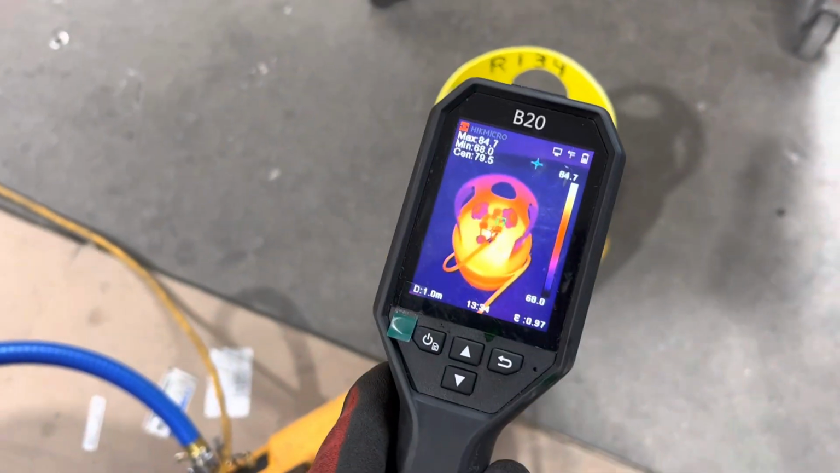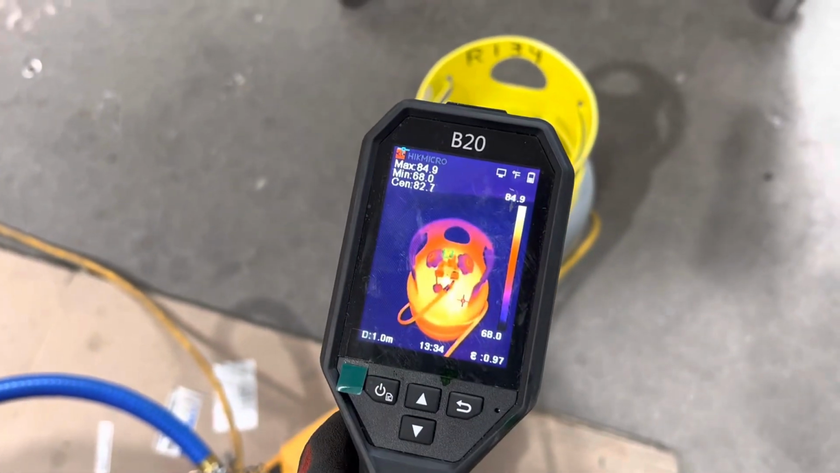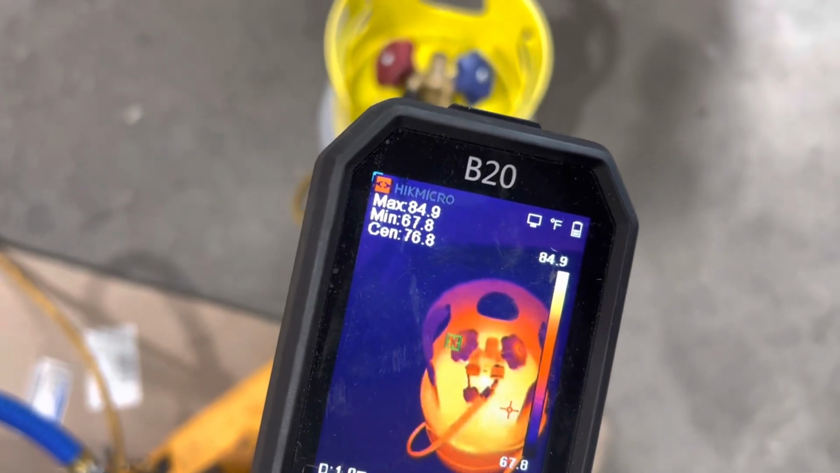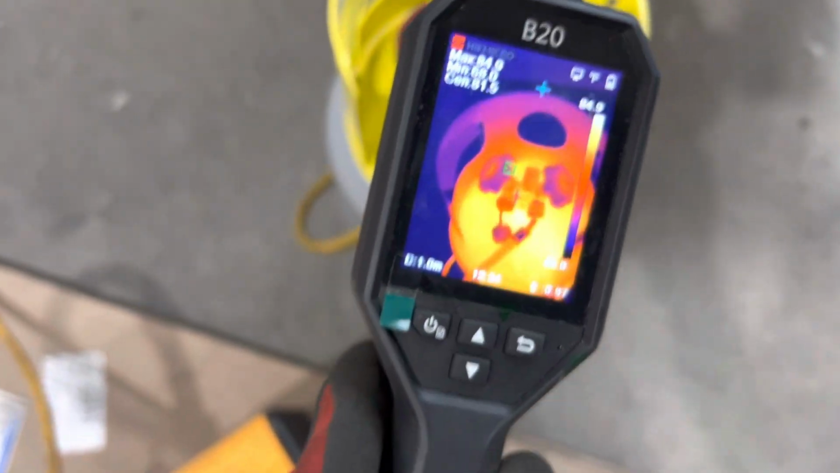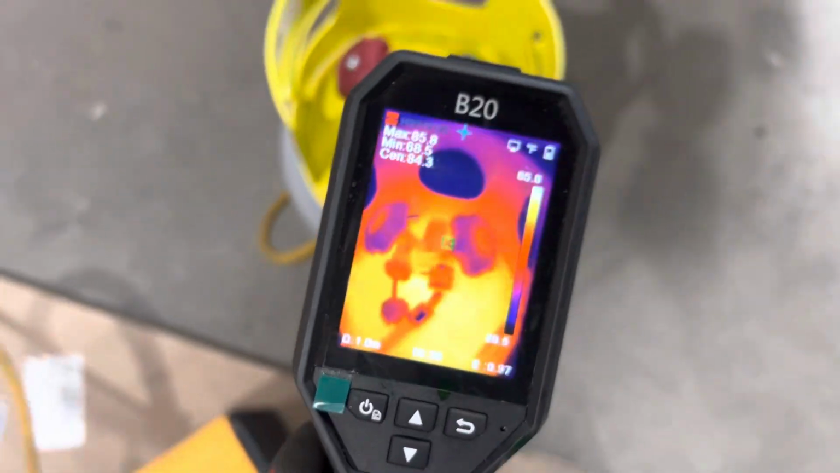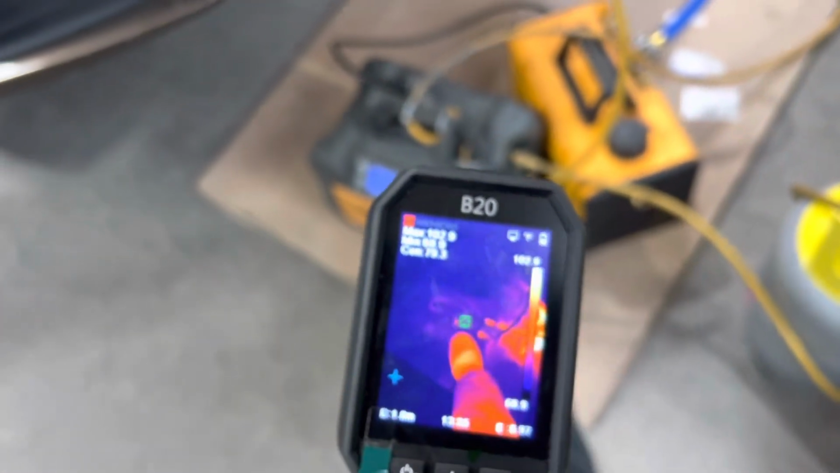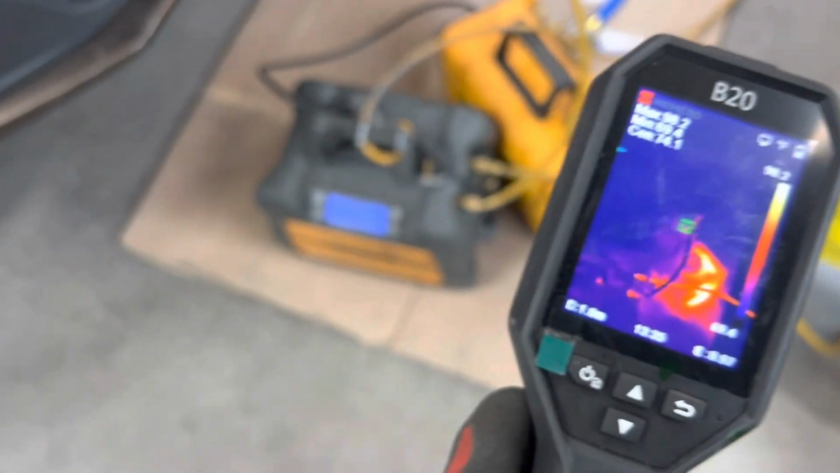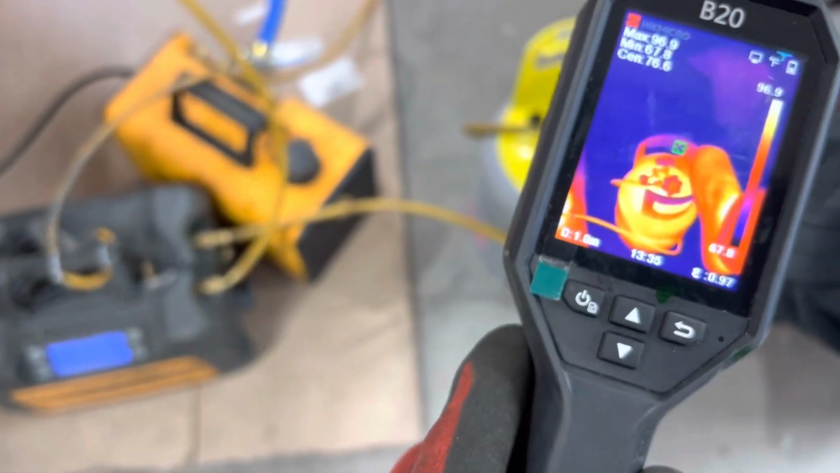Let's pull back. So now you have a black background. What is the cold cement? We know that's 60 some degrees. And if you look at the minimum, the maximum, it is picking up the temperature of the concrete, 67 degrees. The maximum is 84 somewhere in there. Let's get way in there and see 86. So that's because of heat of compression, because the cylinders of the piston pump inside here draw it in under a vacuum, compress it, raise its pressure, it raises its temperature, and then pumps up the tank.